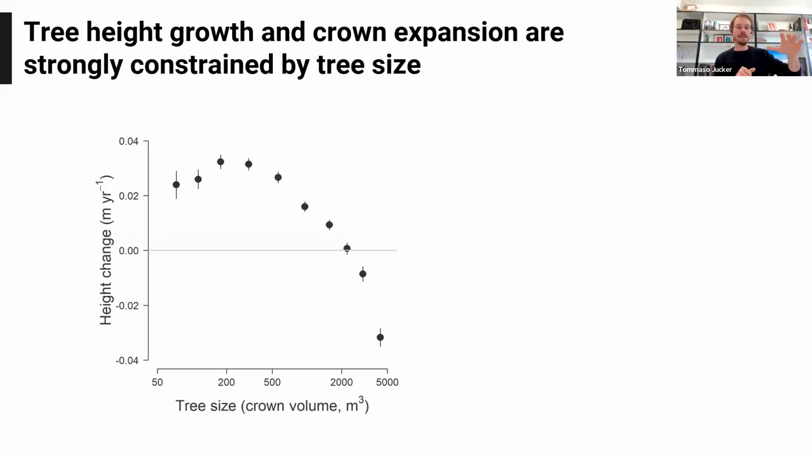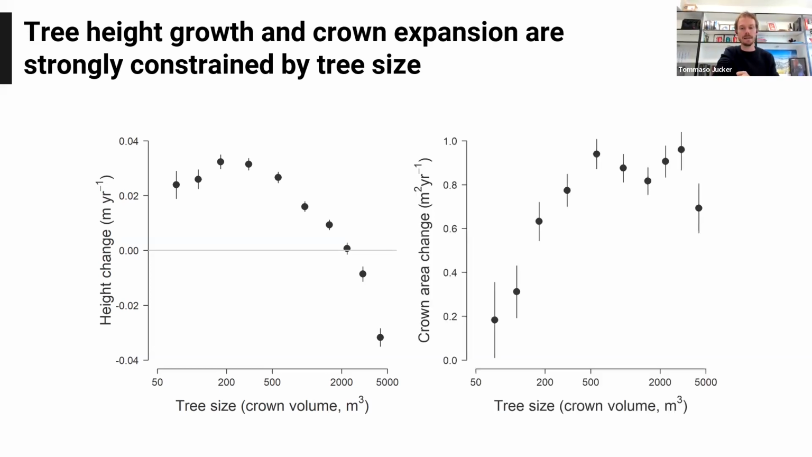And you can see that the smaller size classes are gaining in height over time. But when we get to the really, really big trees, of which there are not a huge amount, but of which there are enough in the landscape, we're seeing that on average, they tend to be shrinking in size. They're being affected by crown dieback within this bigger size class.